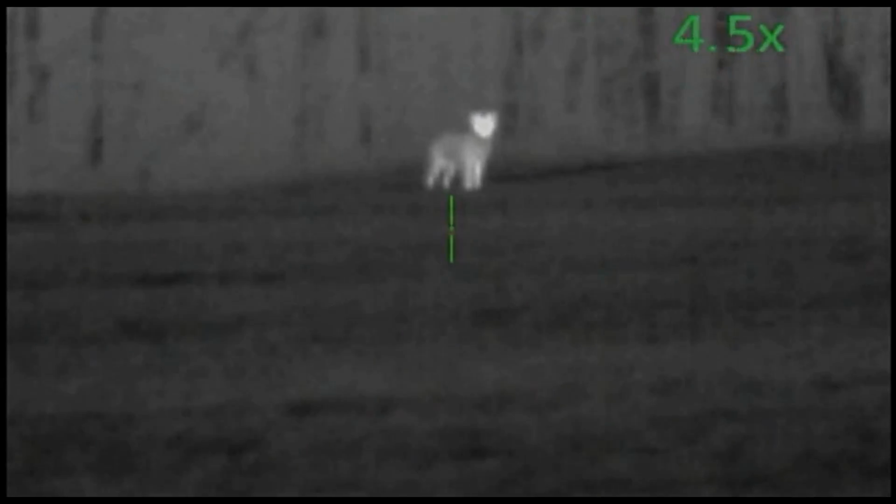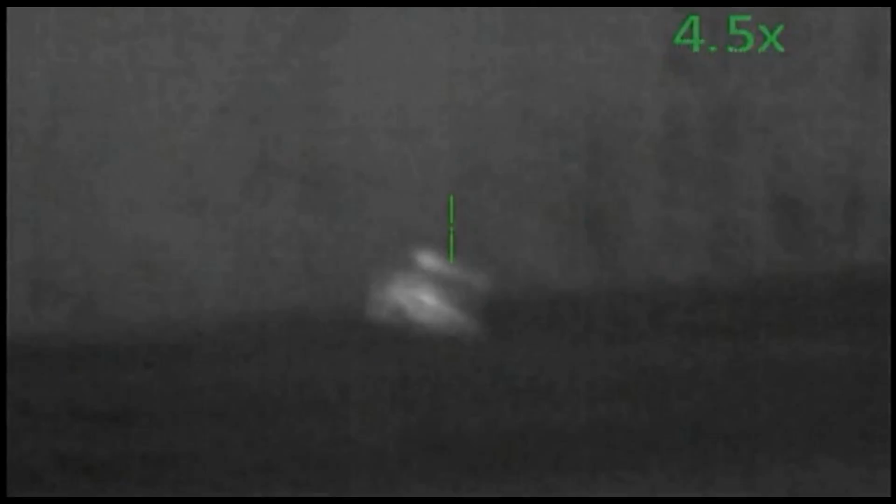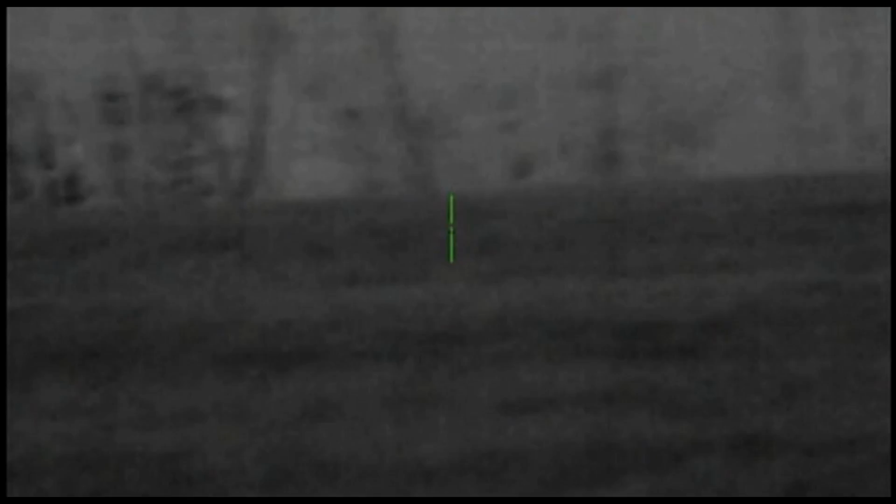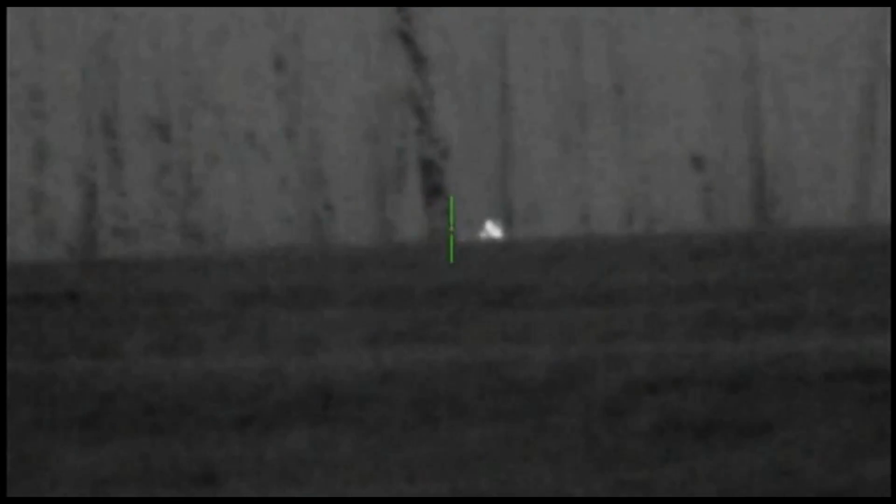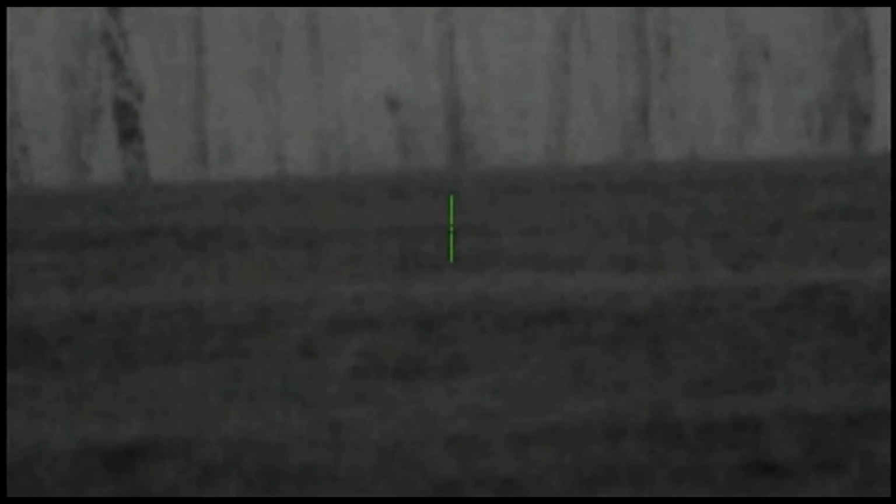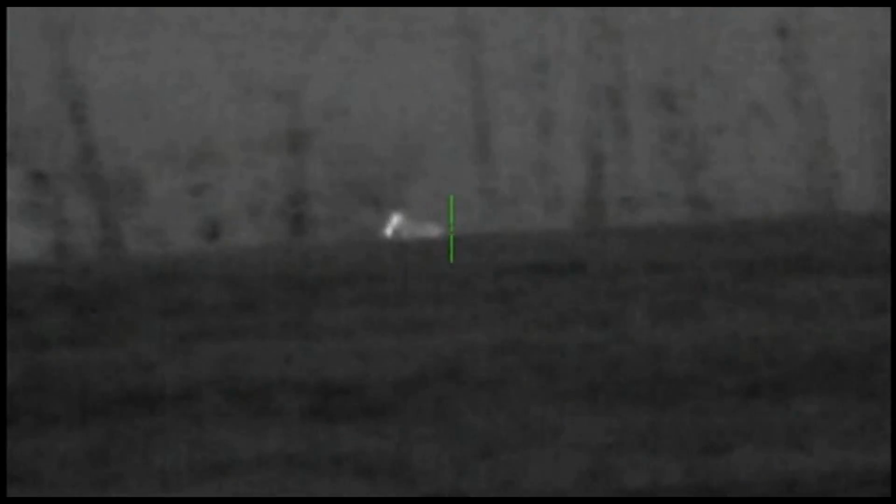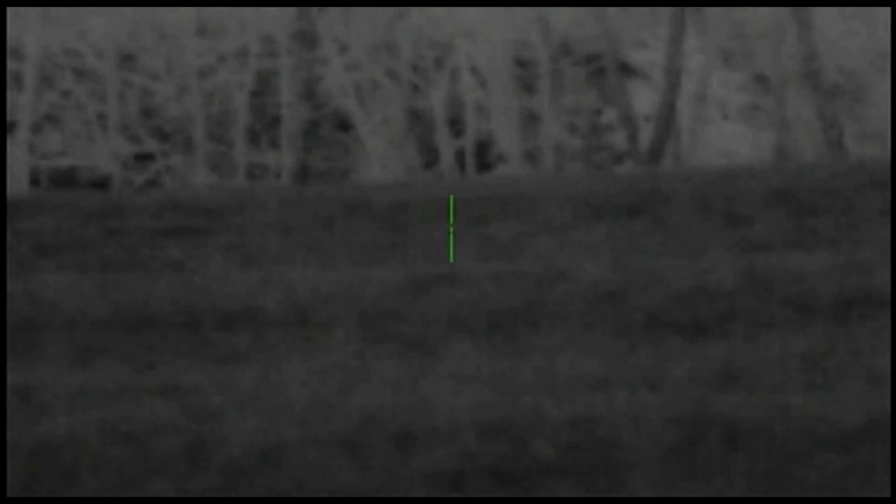Whoa, where'd he come from? Oh, got number 1. There's a second dog. Maybe got him in the head. Oh, a third. Can he get a shot off? Will he do it? Ooh. Man, that happened fast.